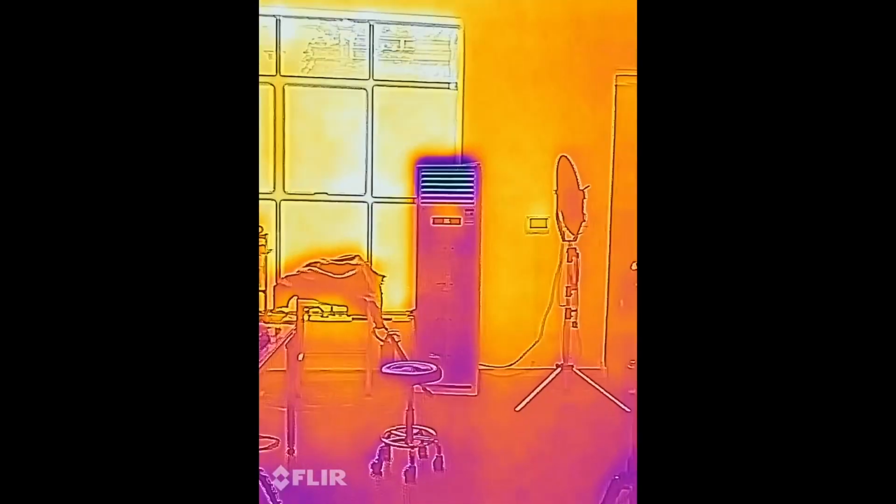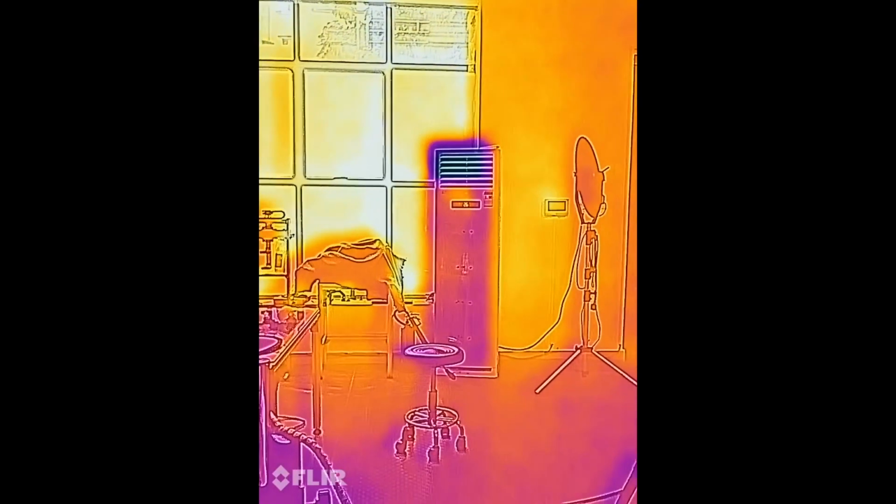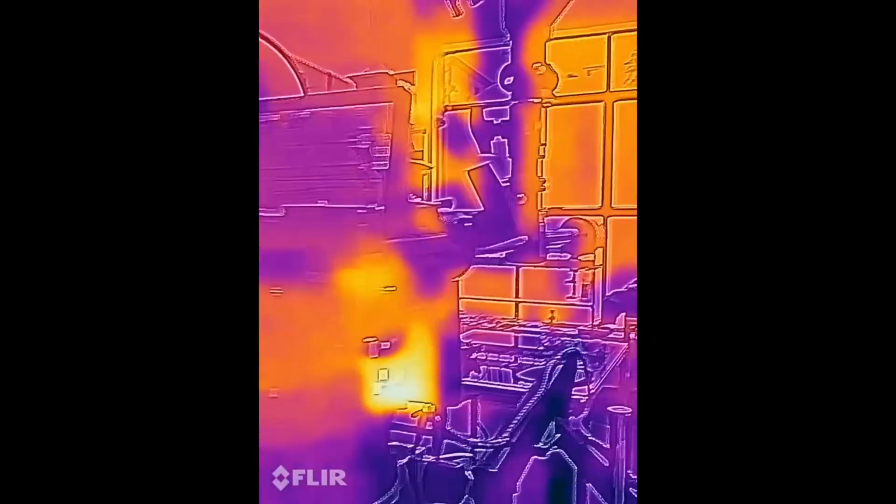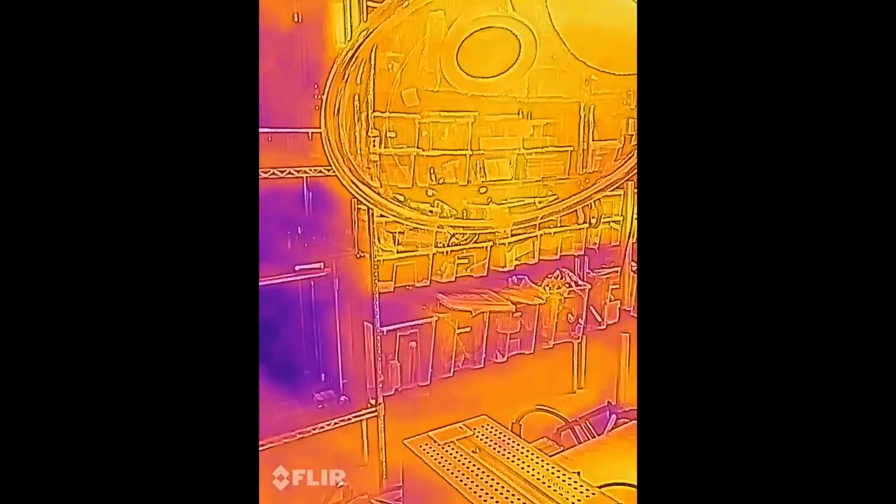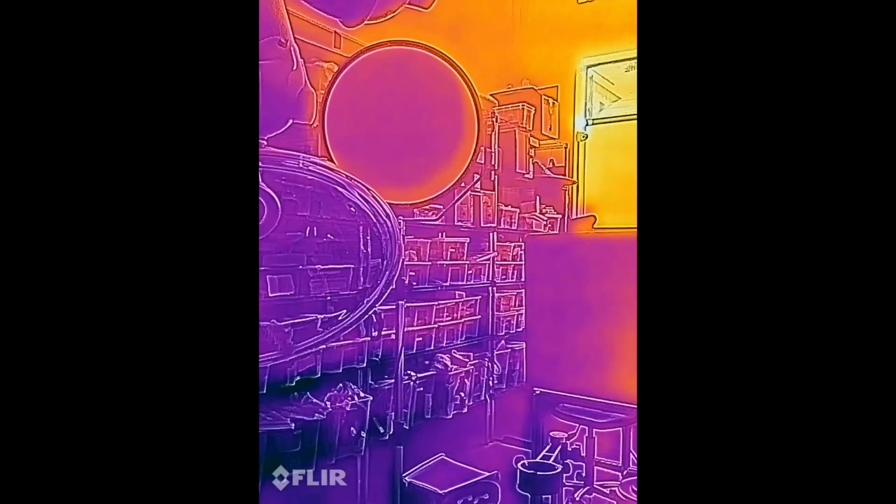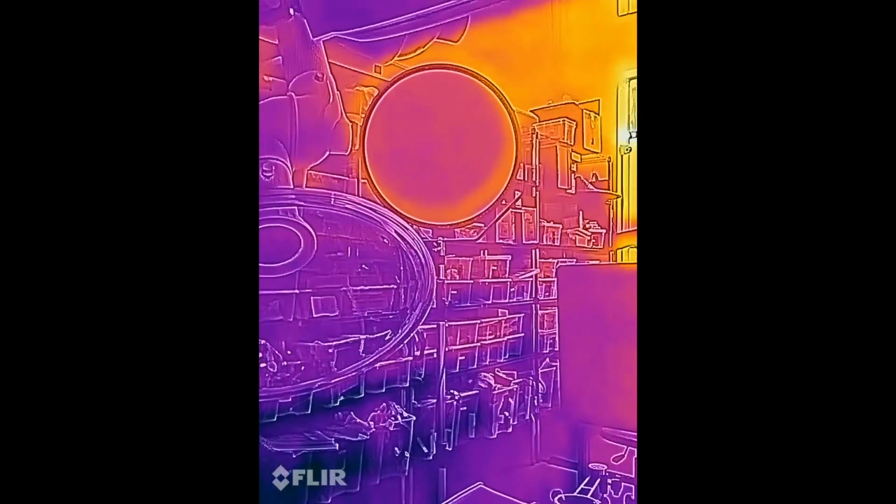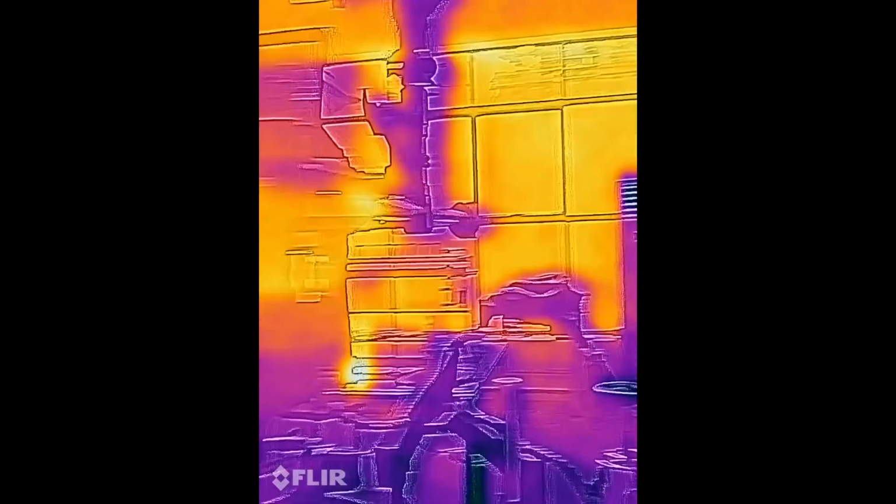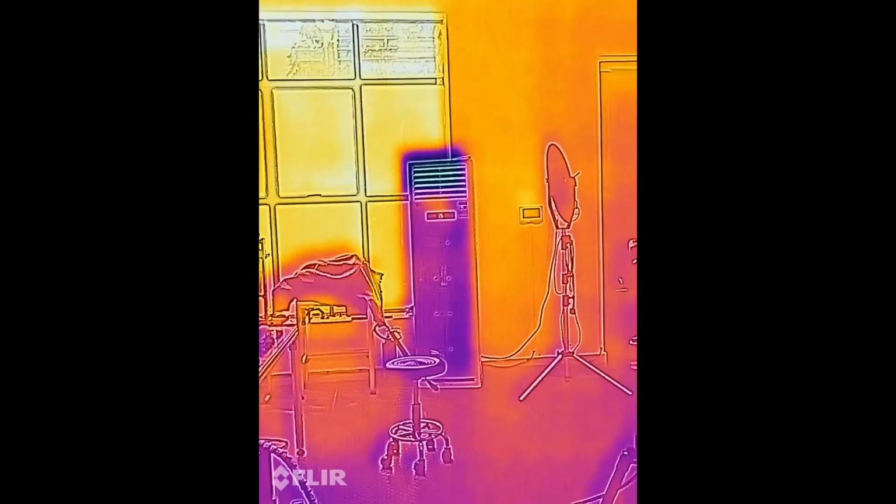And on the other hand, the air conditioner is dark because, of course, it's blowing air, is cool, so it is dark. Those are my tools, my plastic bin, and my studio light. My studio light is also very, how do I say this, super orange. It's because it's sending off heat compared to the AC, you can tell.